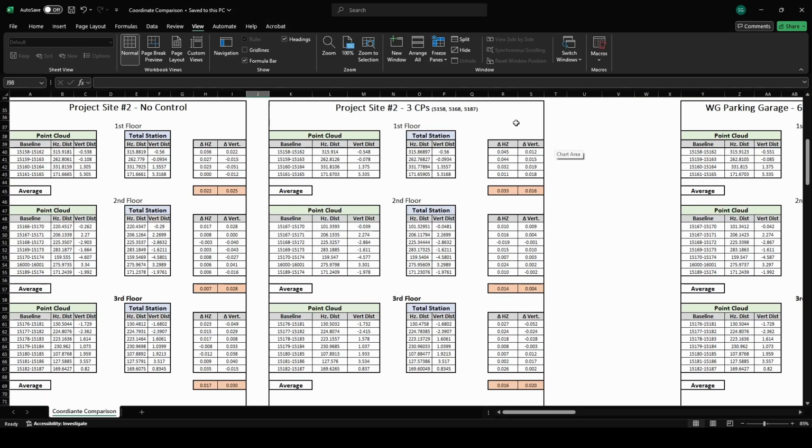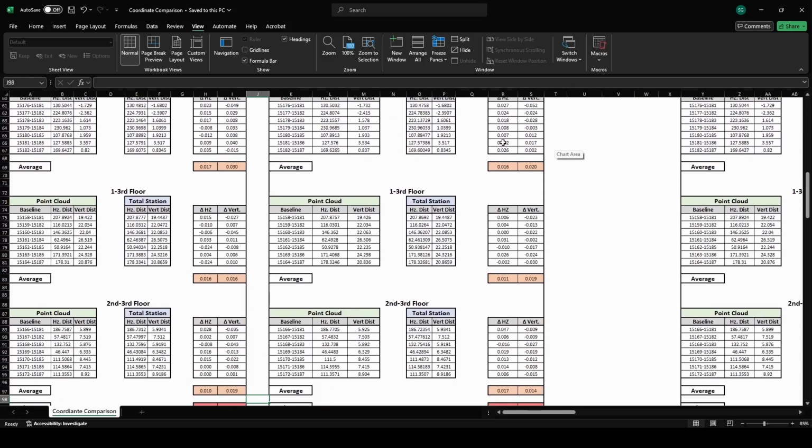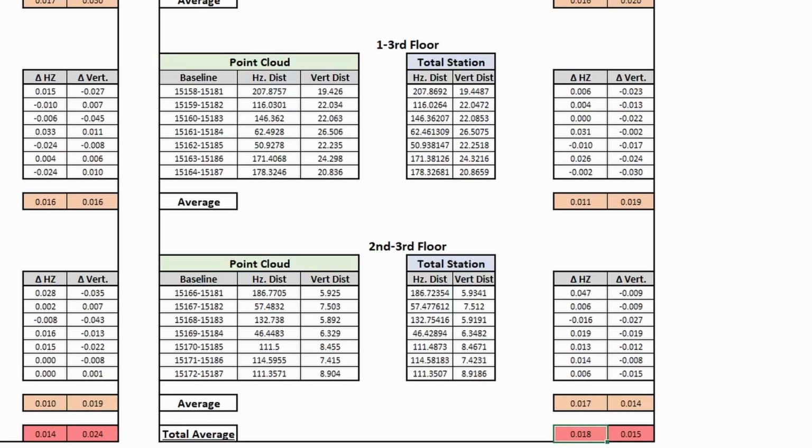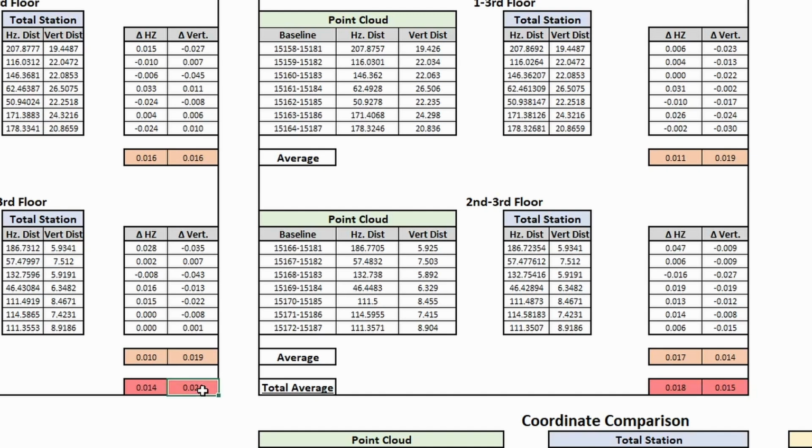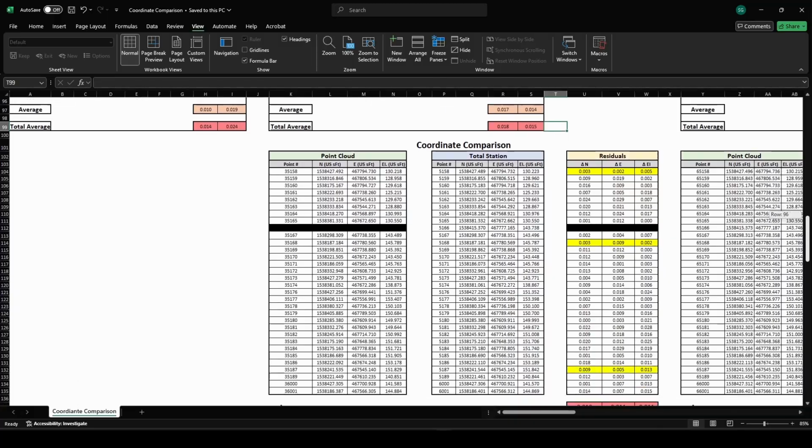Using the inverse distance method, average horizontal and vertical residuals of 18 thousandths of a foot or 6 millimeters and 15 thousandths of a foot or 5 millimeters were observed. Statistically, the change between distance residual values from no control being applied and 3 control points being applied was on the edge of being insignificant. There was a noticeable increase in vertical accuracy that was probably over and above what could be explained by random error.